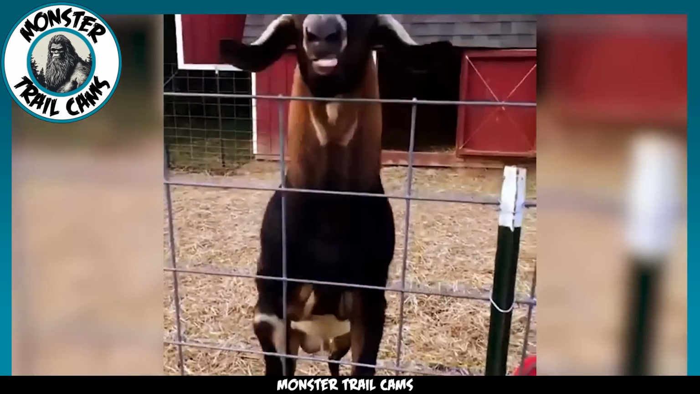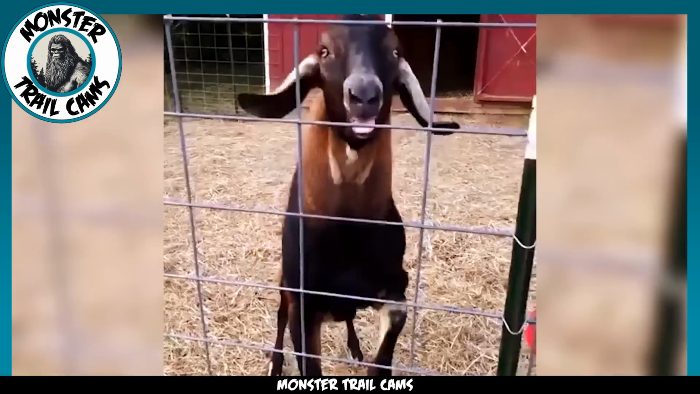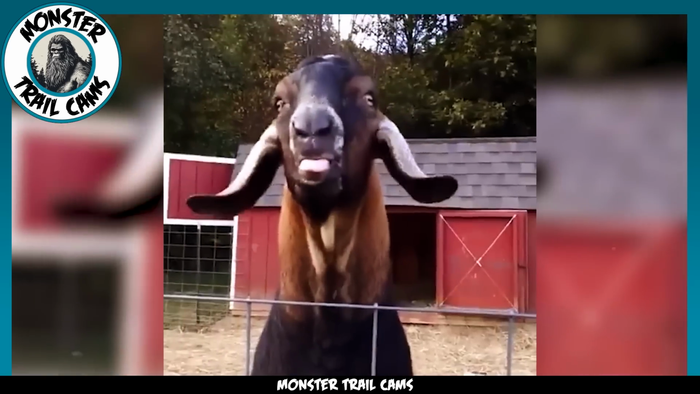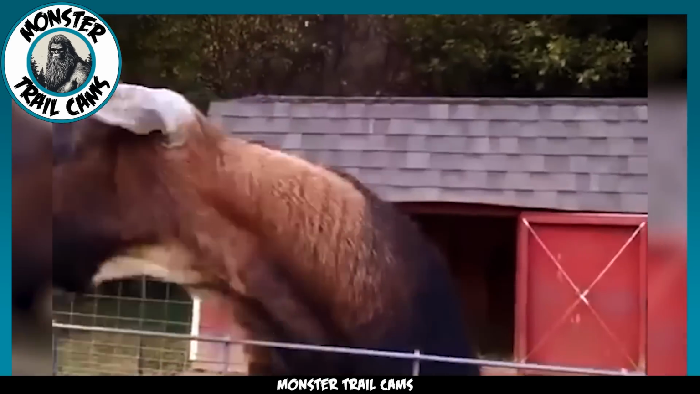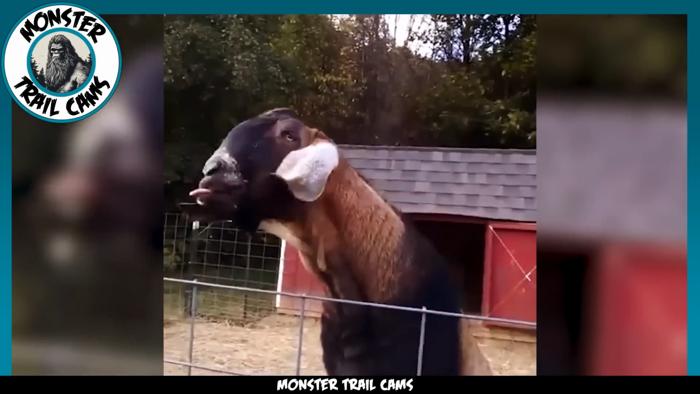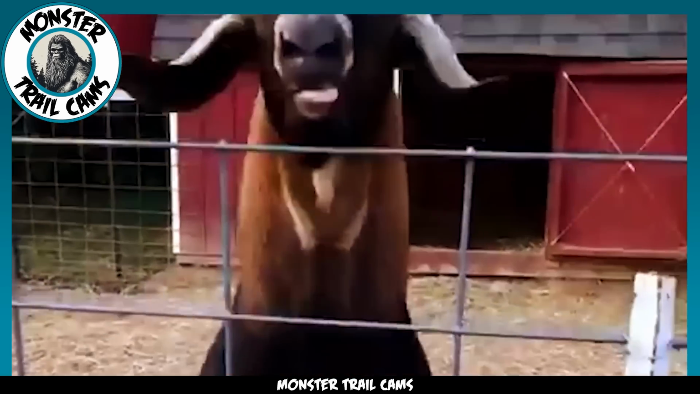Take a look at this playful goat. If you didn't know much about goat behavior, you might think this creature to be sick or even possessed. While it looks a bit strange and is definitely funny to watch, this is all totally normal for a goat. Despite the rumored importance of goats to witches and devil worshippers, you can rest assured that your backyard goat is most likely just a friendly pet.